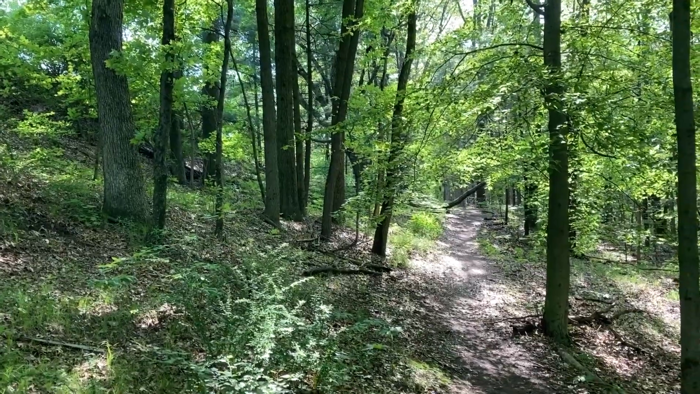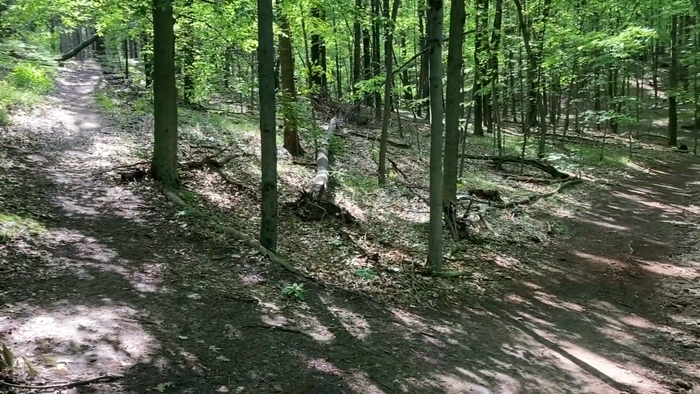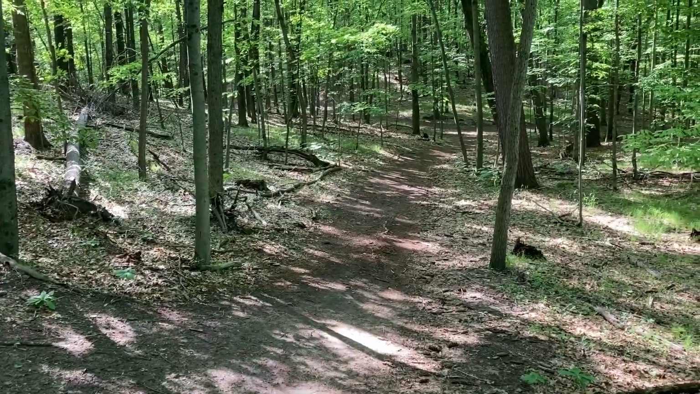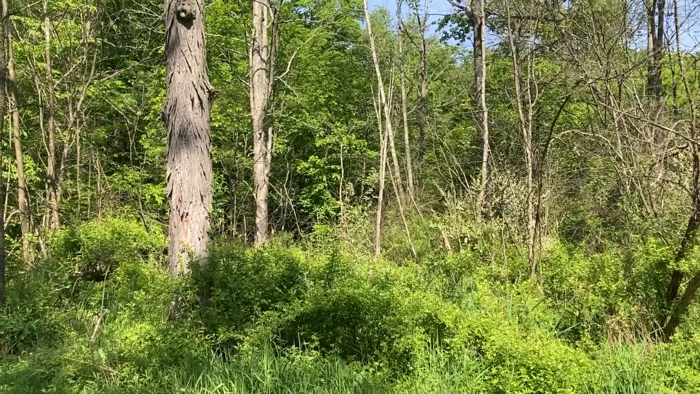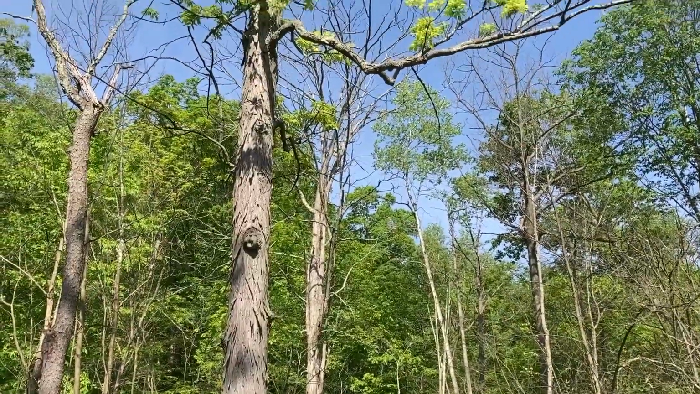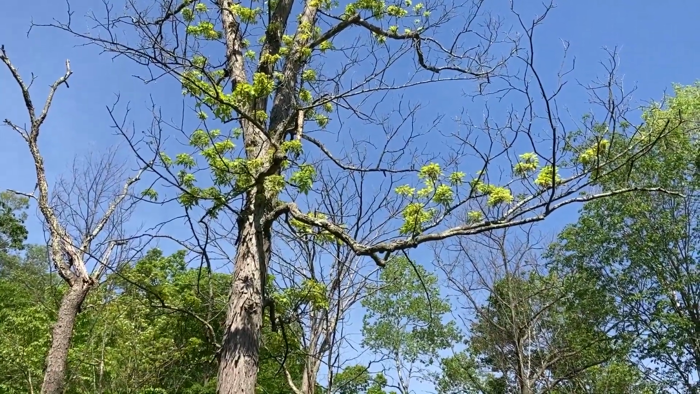Now a couple hours later, the light shifted, so some things may be highlighted more this time around. And on the way back, take the path to the right. I admired this dying tree when I was on the path earlier, so I know I'm on the right path heading back. And like I said before, the light has changed a little bit.